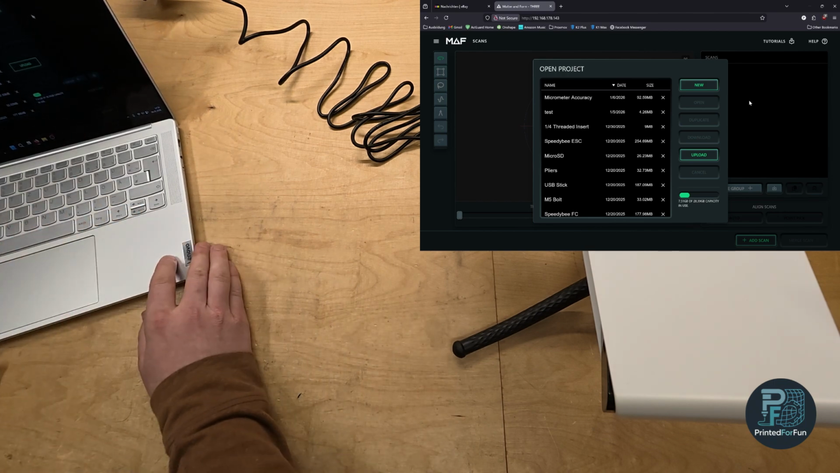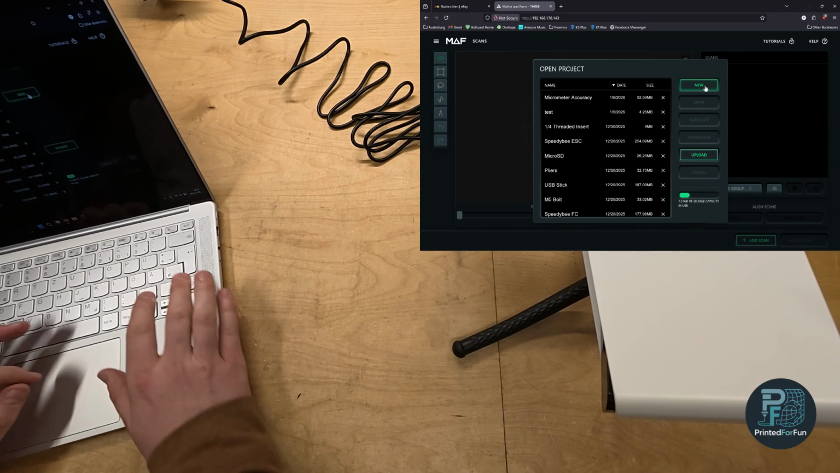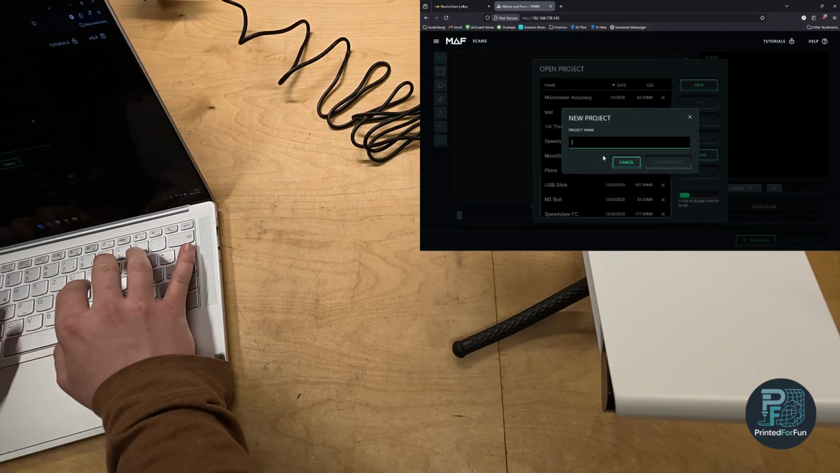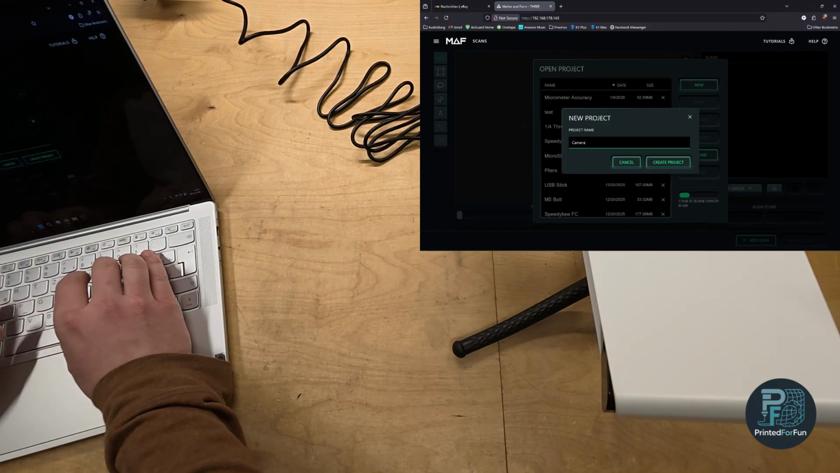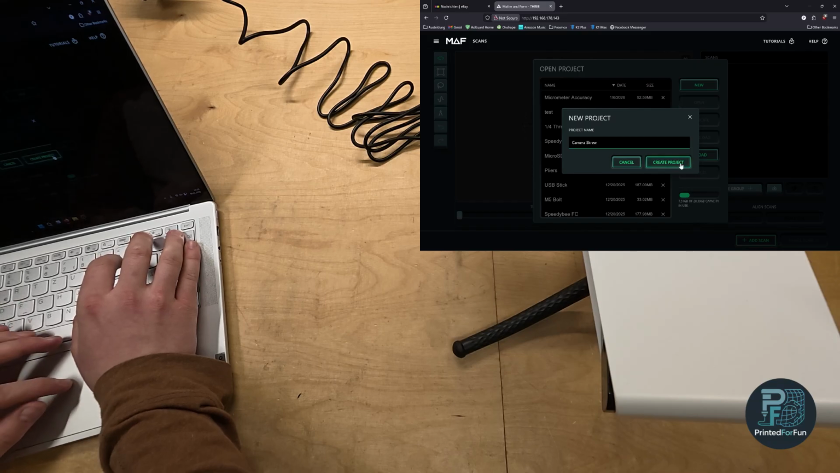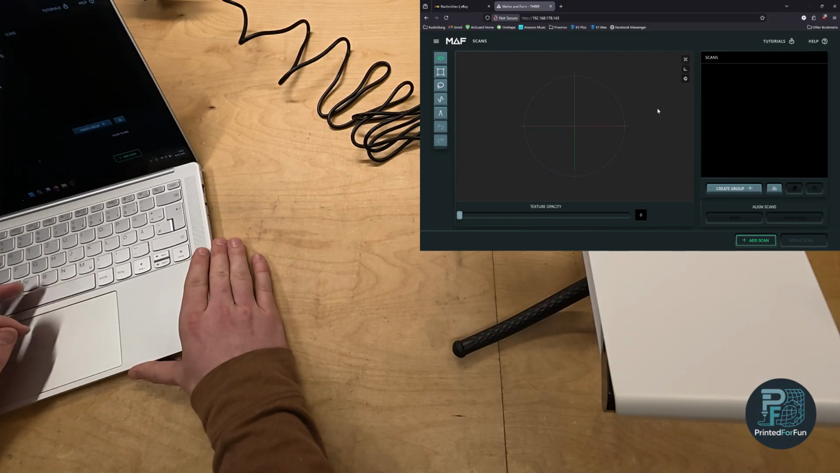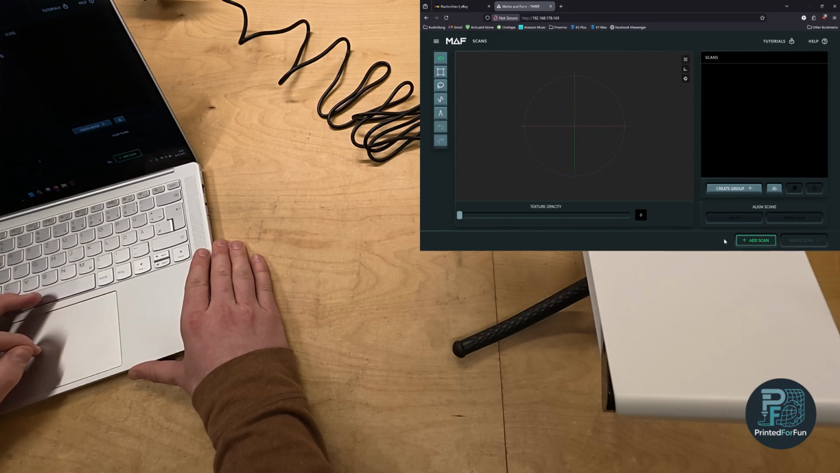So as we are now connected, we can start a project for scanning. So let's click on New, and we will name it Camera Screw. Create project. And here you can see you have like the blank project now without any scans. And here we can add our first scan.